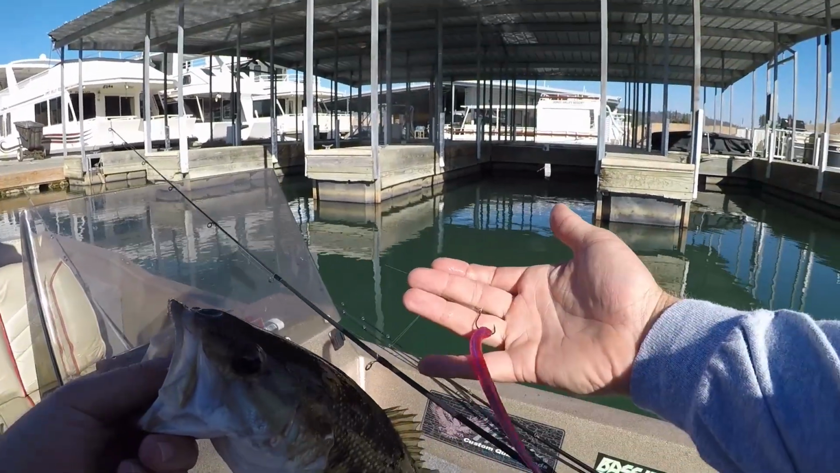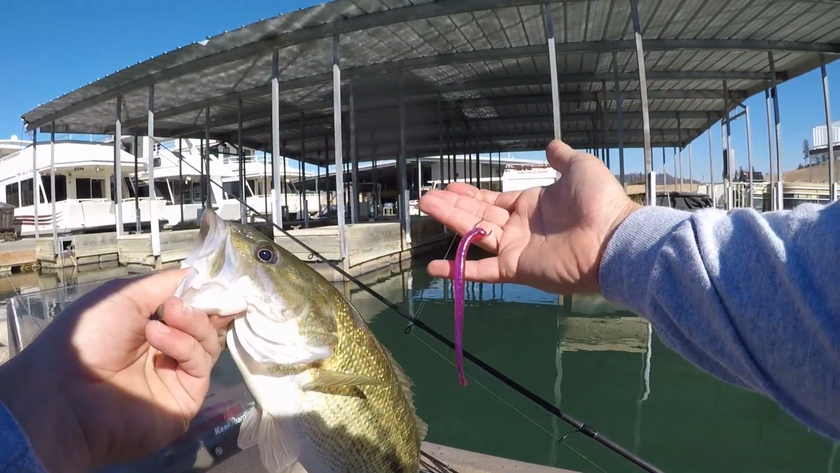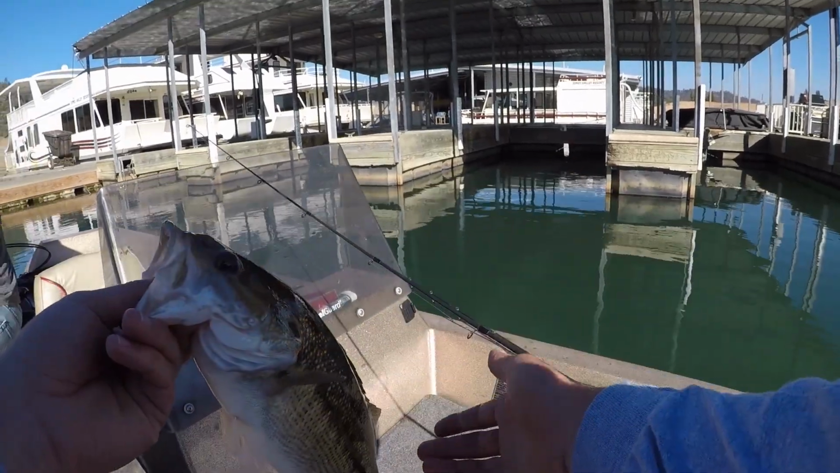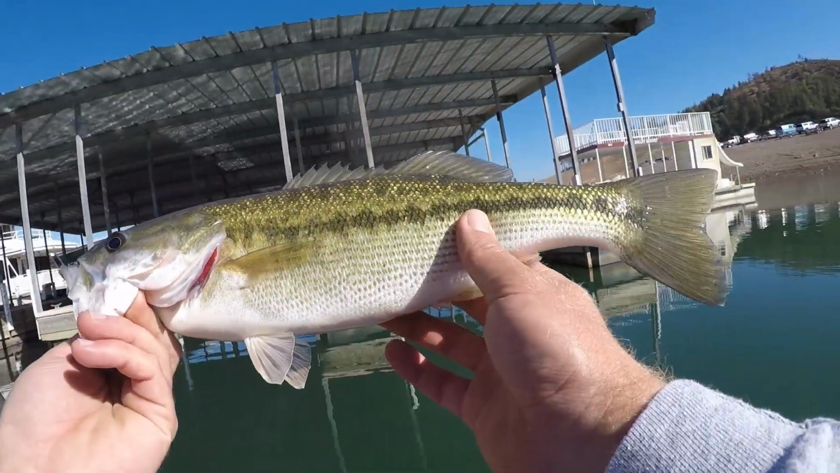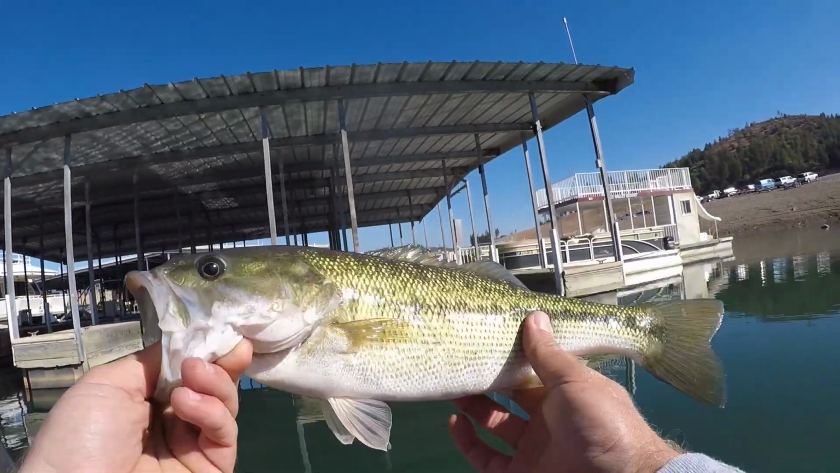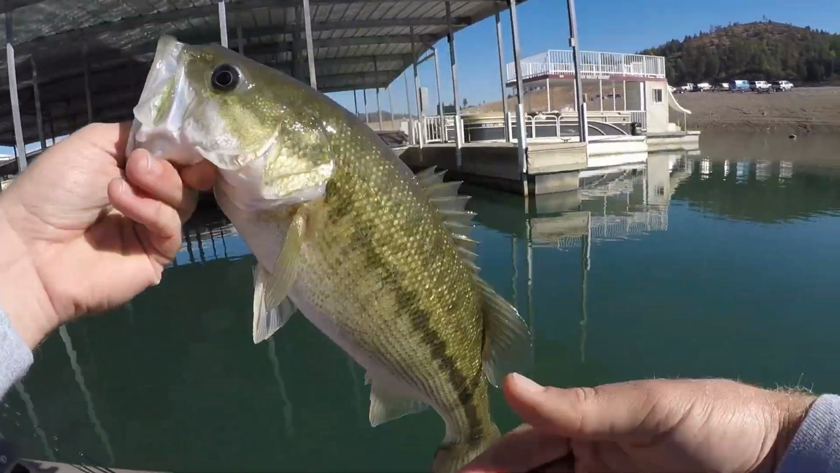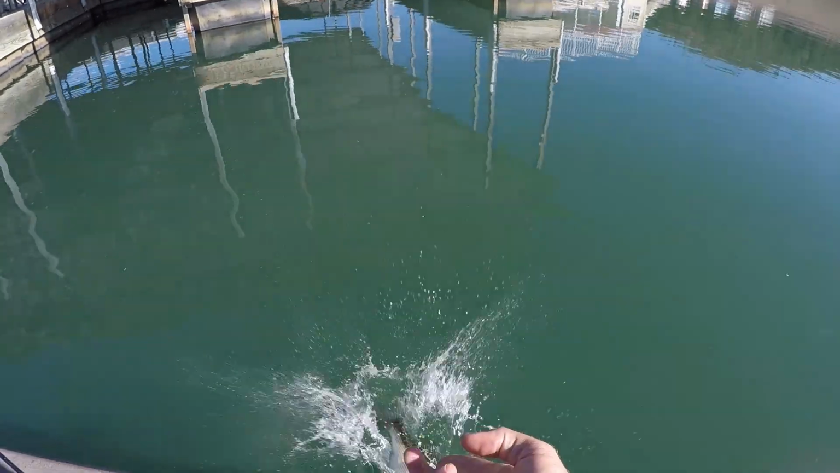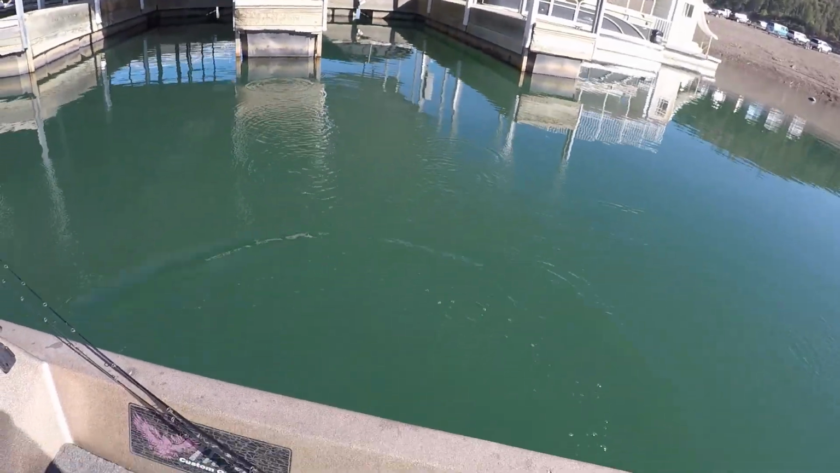My line's all wrapped up, but that guy came on the old trusty pink Morning Dawn red flake. We've been catching them on Morning Dawn red flake, ox blood, and then just straight up Morning Dawn. But that's another 1.5 pound spotted bass. Really pretty, strong fish, as you could see. I mean, that thing wanted to get me around that dock. Thanks, buddy.